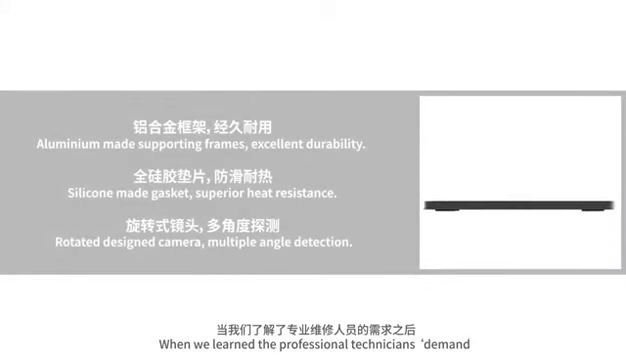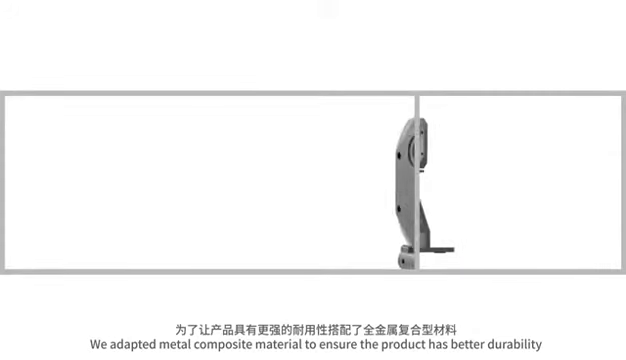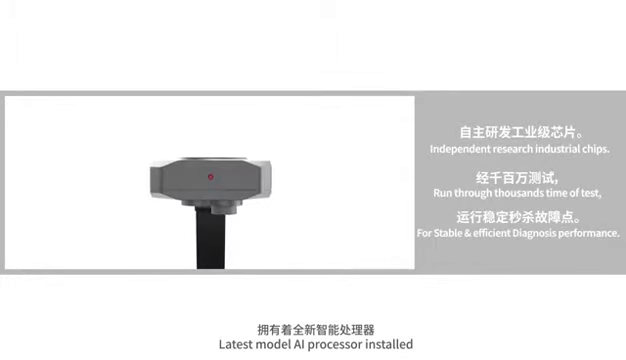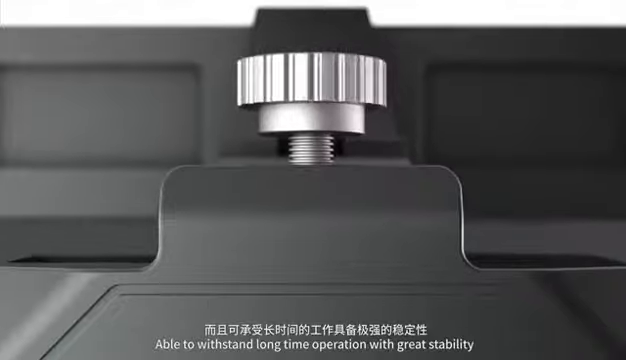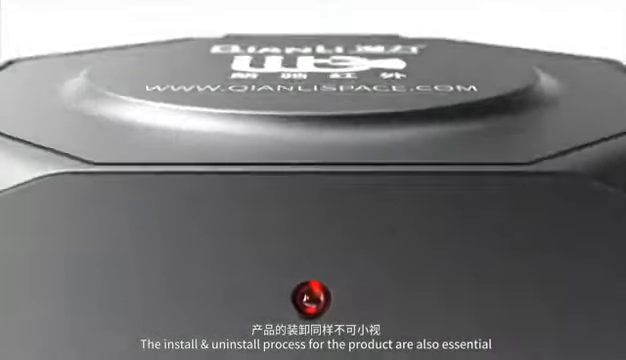When we learned the professional technician's demand, we adapted metal composite material to ensure the product has better durability. The latest model AI processor is installed, available to detect temperature variation of less than 2% within seconds, able to withstand long-time operation with great stability. The install and uninstall process for the product are also essential.